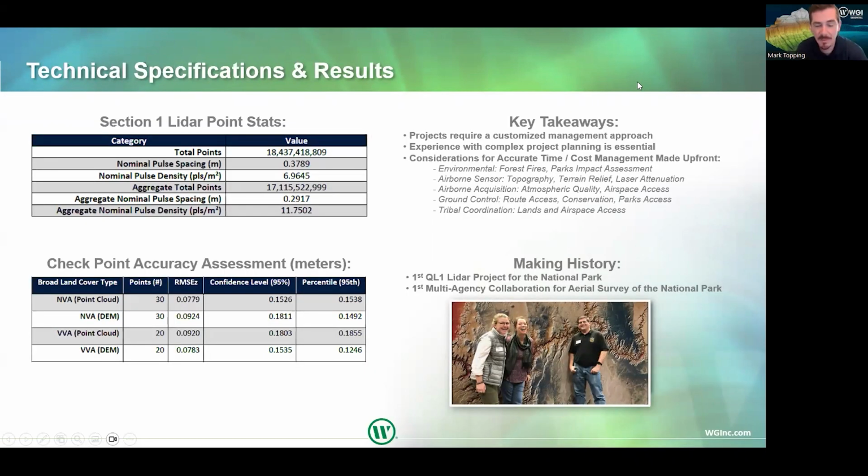So here's some of the results from the project that was delivered and included in the national map in 2022. Our lidar points. If we jump back to the lidar-based specifications, the aggregate nominal pulse spacing requirement was 0.35 meters.